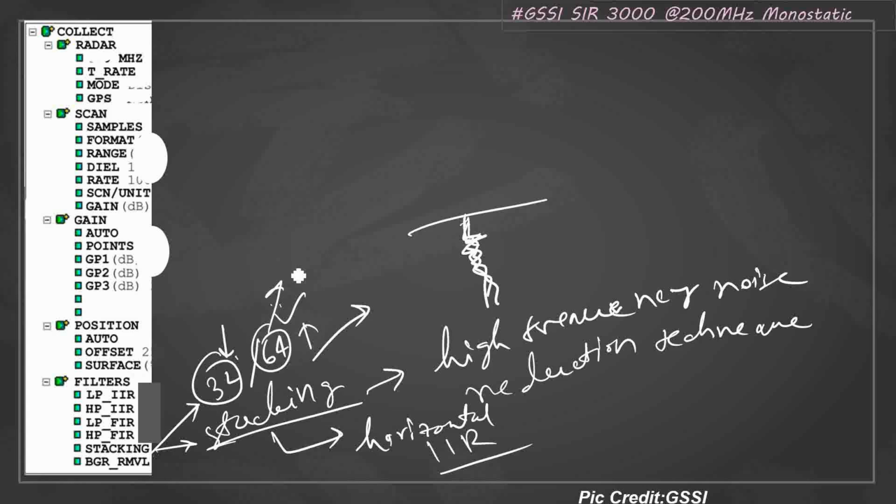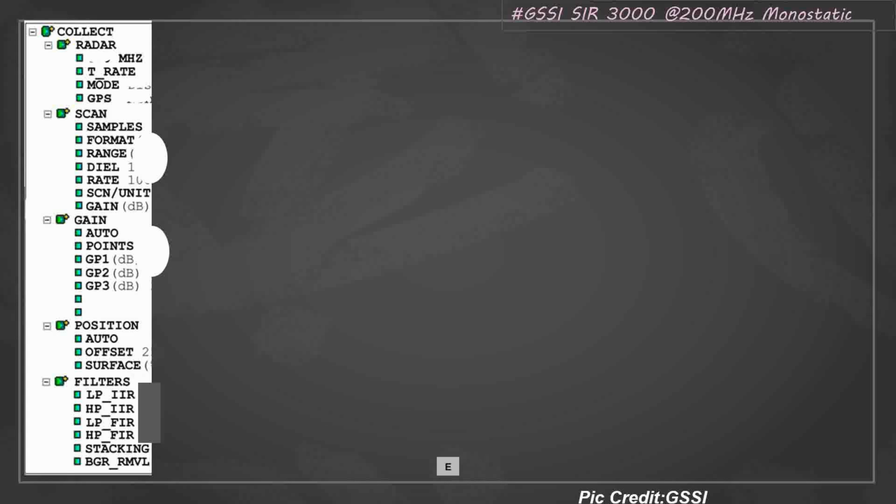Because if you are walking and scanning, 64 is not that big a stacking number, and it can complete your survey without creating any problem. So stacking should be 64. There won't be any beeping sound from the system if you keep 64 and you are walking and dragging the system, at your walking speed it will be okay.